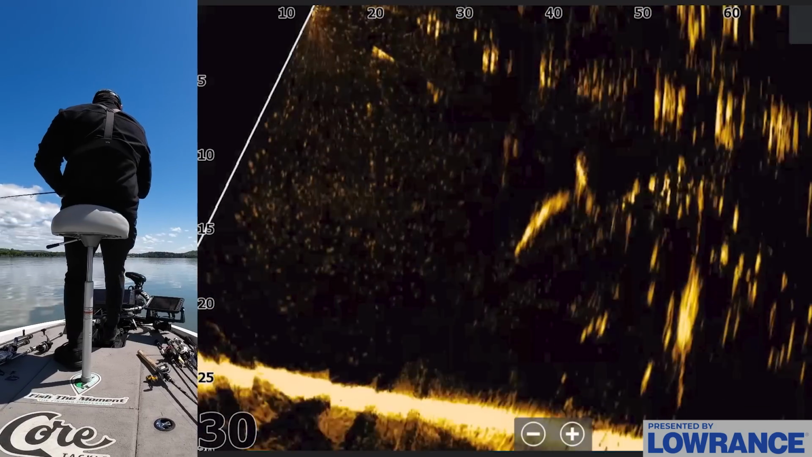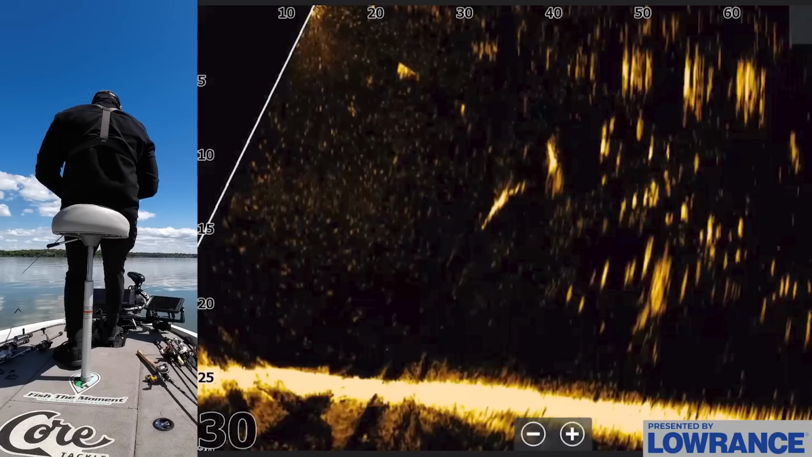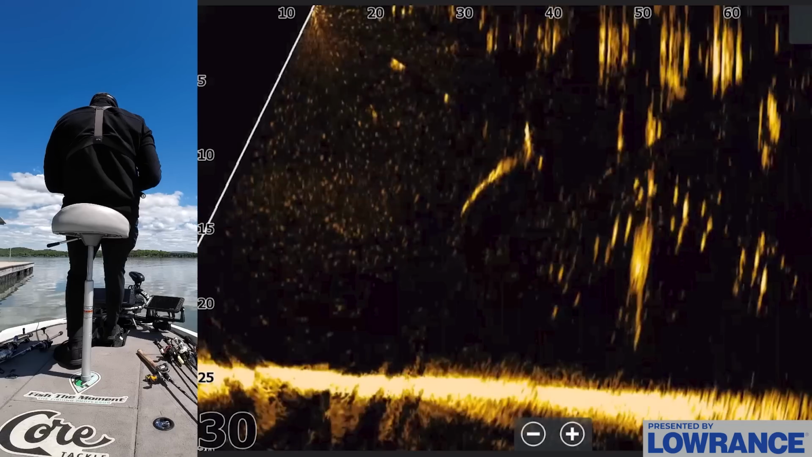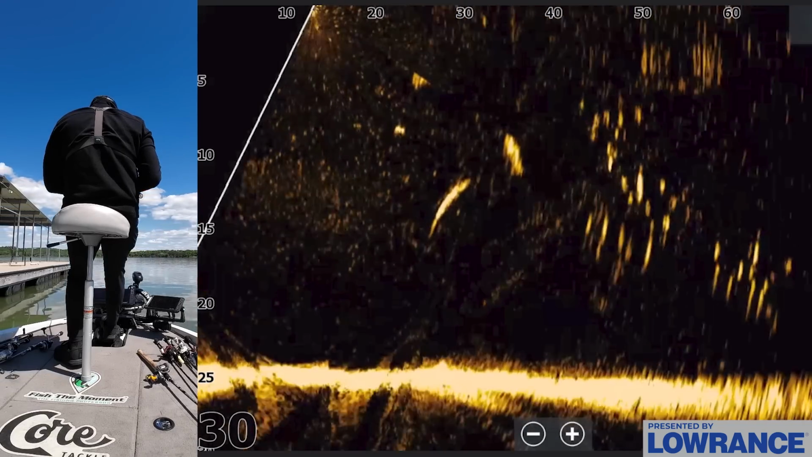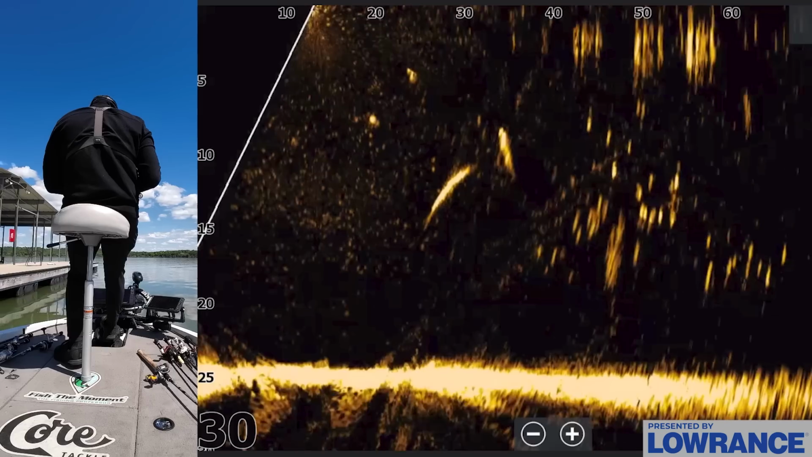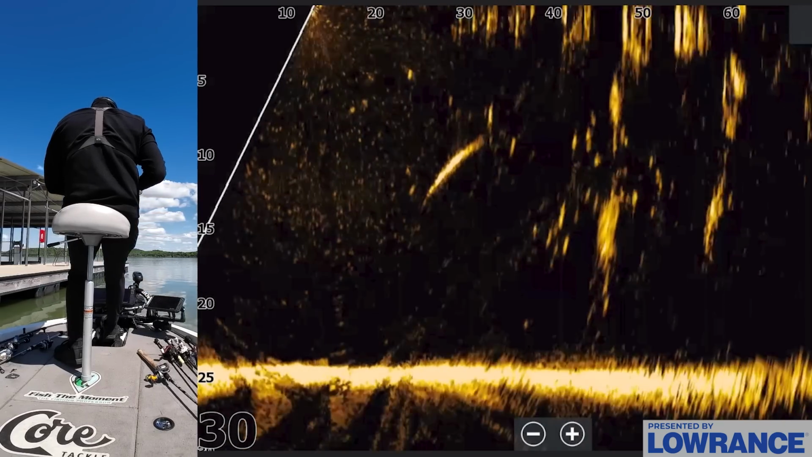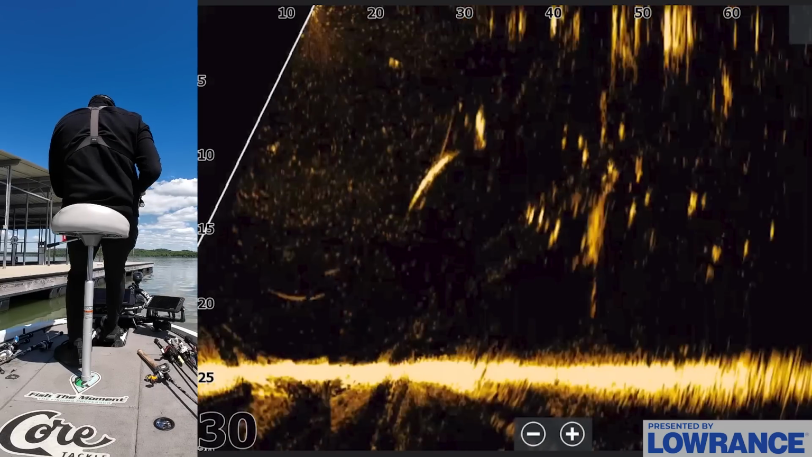Okay, so let's see how good this boat dock is here. I made my way around to the end of this thing, dropped the forward facing, and there are so many shad. Oh my gosh. We marked all these shad. I gotta get a bite off some of this, right? Look at how many shad are in this area. There's fish. I don't know if these are crappie or bass or what's going on here, but there's so much stuff going on.